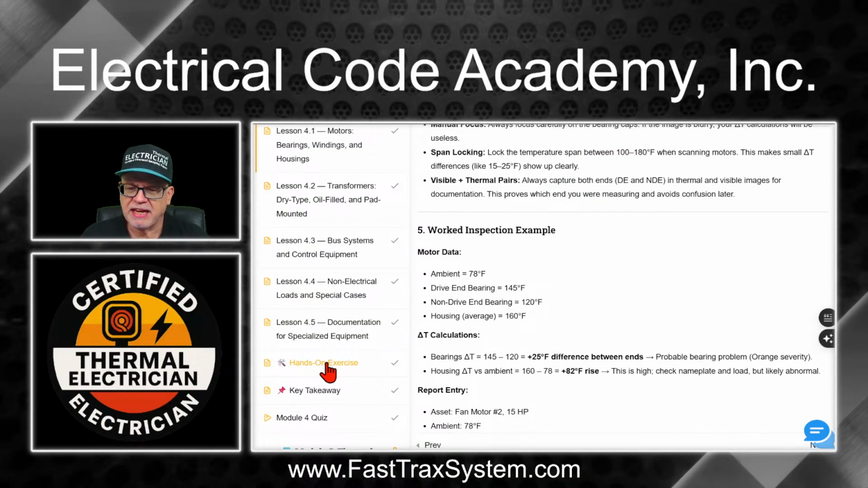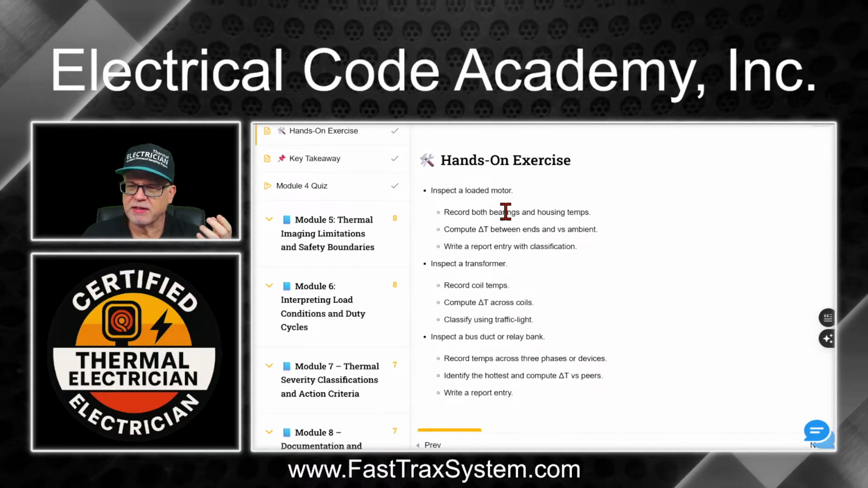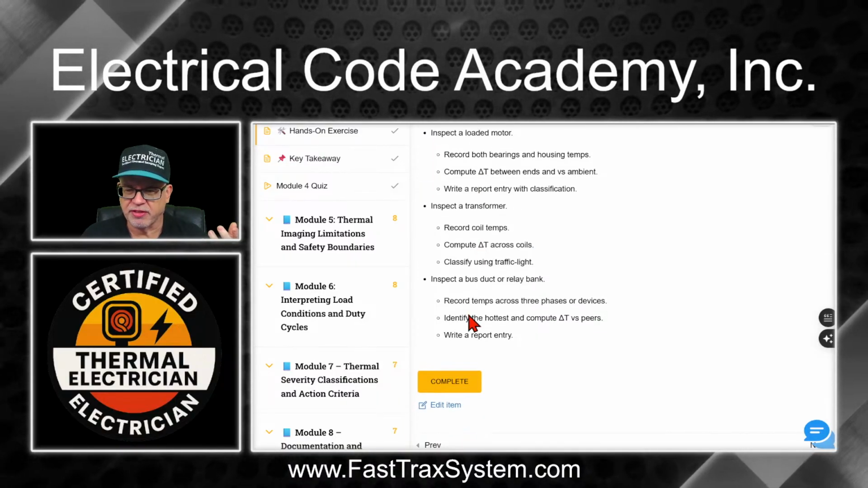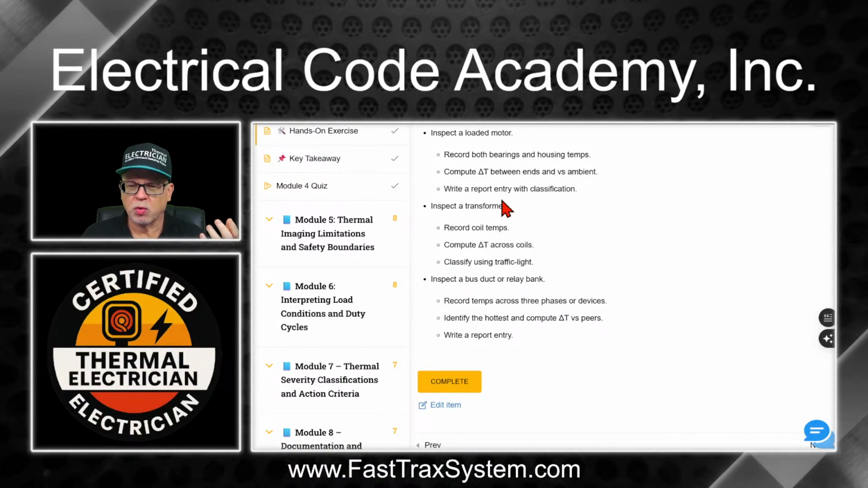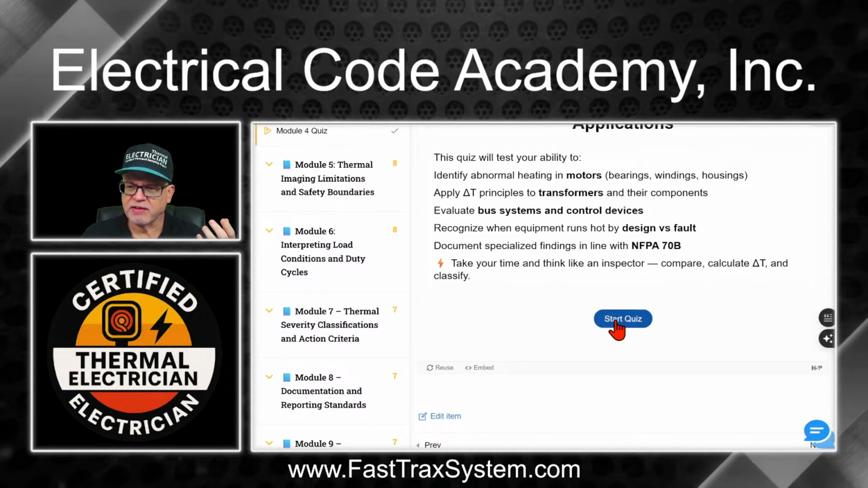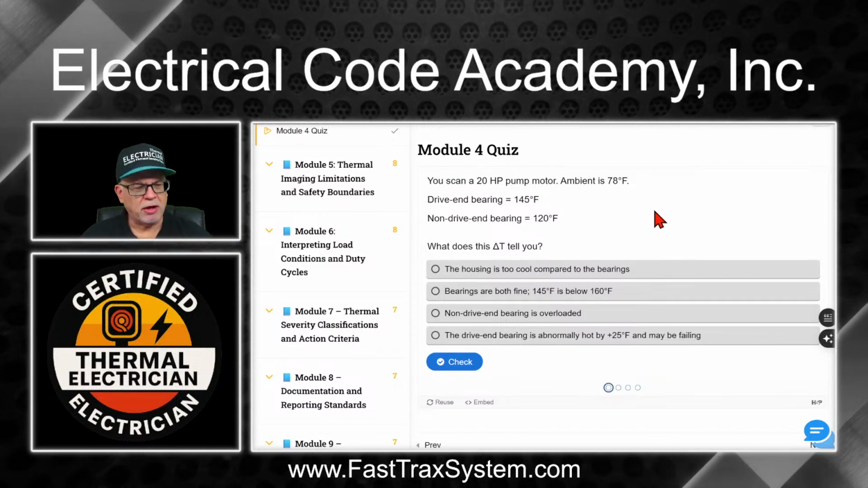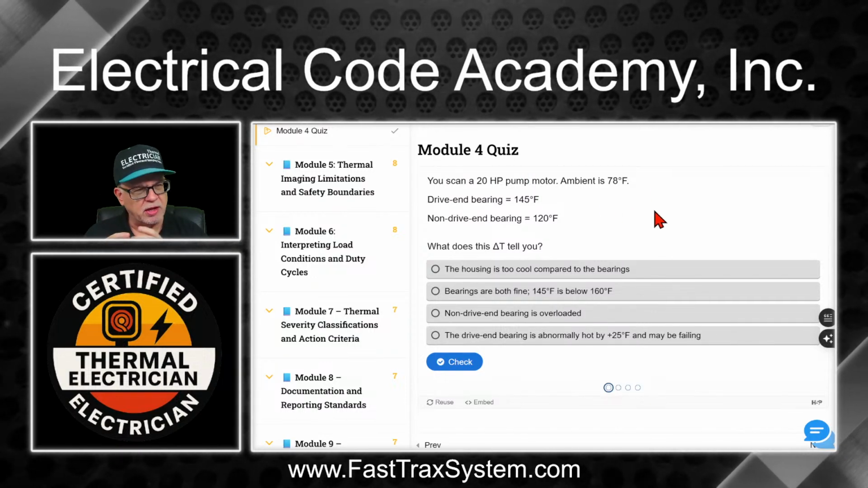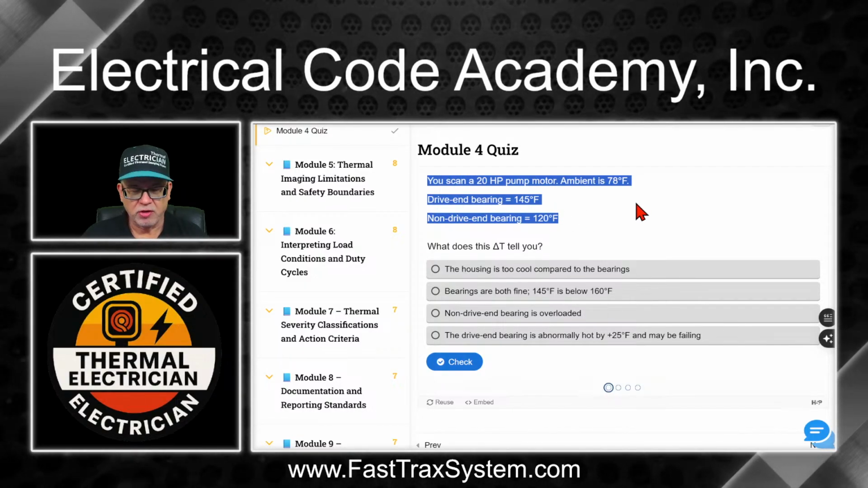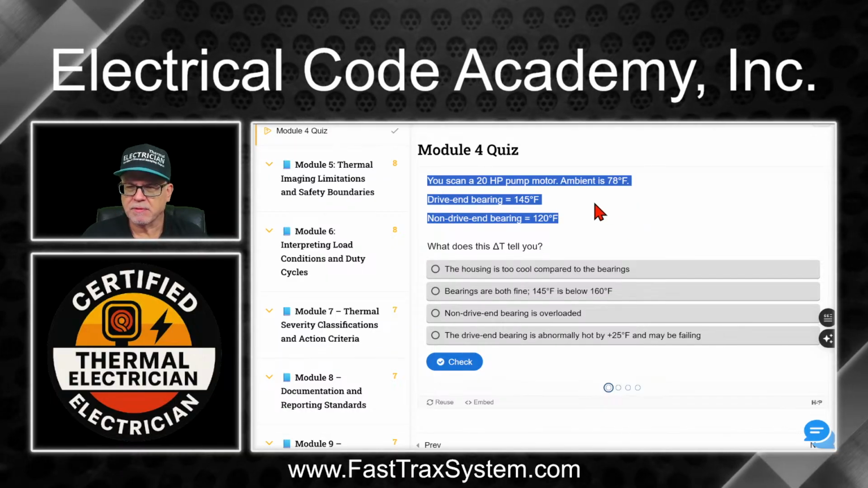But see, you go down here and you're going to have hands-on exercises. And so here, inspect the load, it's going to kind of take all those things that you've learned and put it together, right? And then you'll have a quiz at the end. It's going to kind of cover the things. I'll just kind of click the quiz, and you can see here it's going to give you an example of how to apply this and what does the delta T tell you. And so you're going to learn by looking at this what it tells you that you need to be aware of, that type of thing, okay?